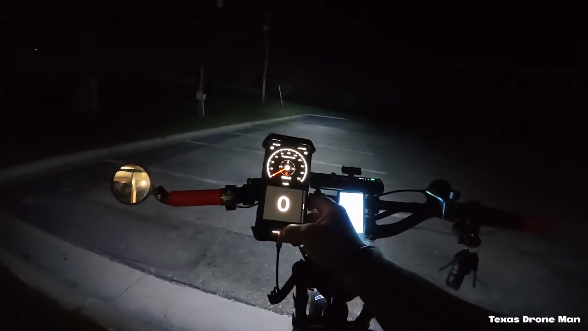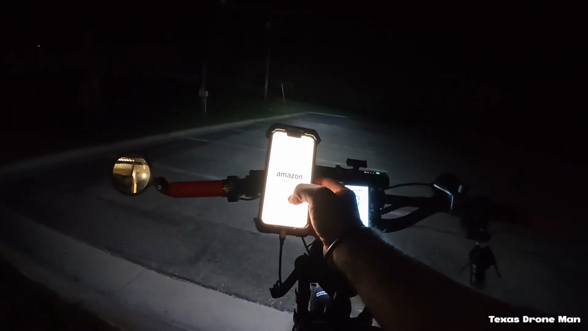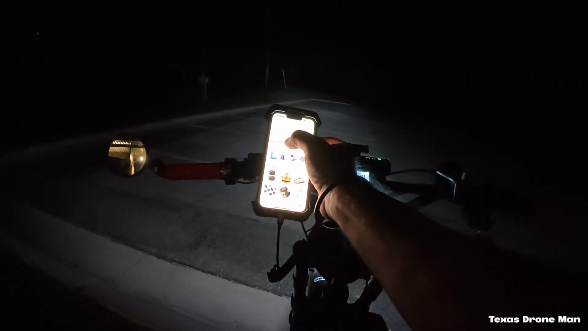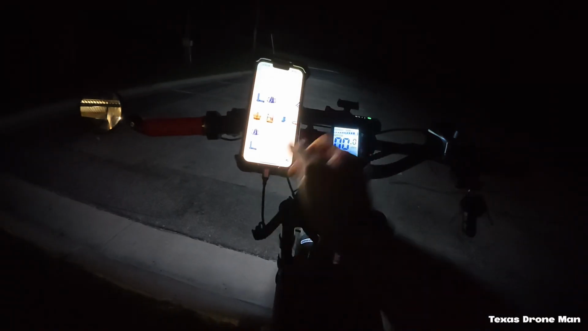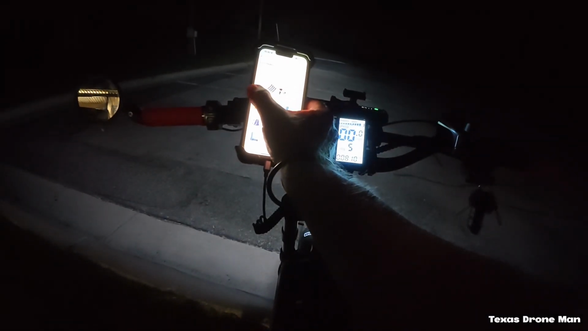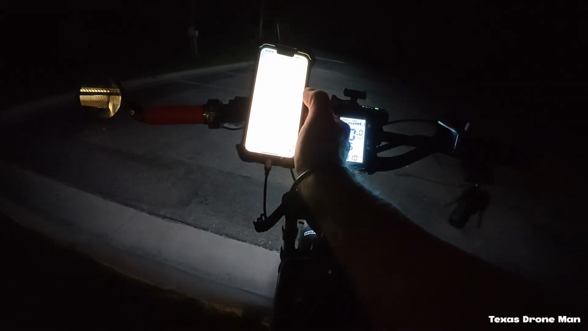Let's see. Yeah, we ain't got nothing else to do. Let's look at my order. Yeah, pedals, grips, brake thing, light kit, plus 2 items. What was it?